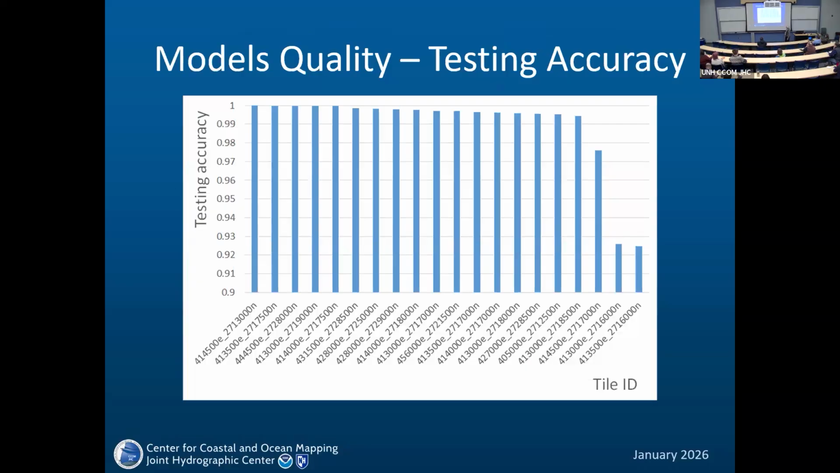Model quality, testing accuracy, was really, really good. You can see that it's almost 100% for about 17 randomly taken tiles. Only these two gave 92%, which is not that bad, but it's strange. Why are the others so good and this so much worse?